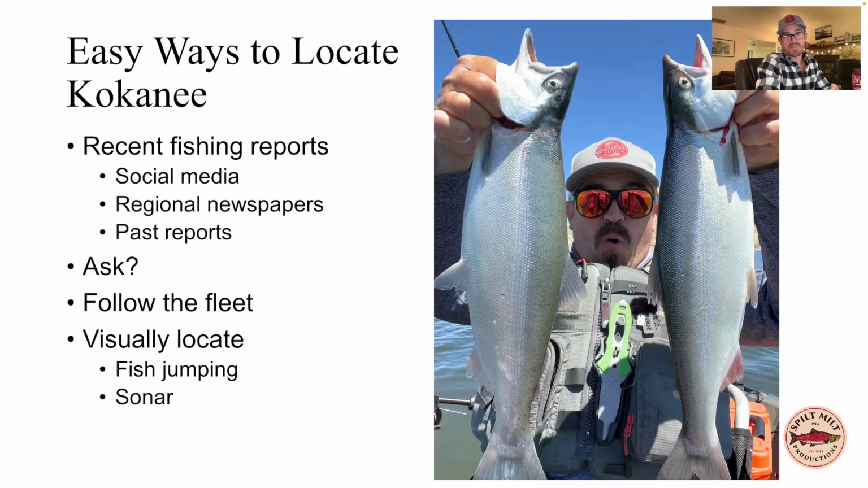One of the things I like most about kokanee fishing in general is just how generally positive and receptive the community is to sharing information. So don't be afraid to look in social media, check out regional newspapers and past reports too, because areas that have held kokanee in the past tend to hold them in the future. Don't be afraid to ask, especially in private messages.